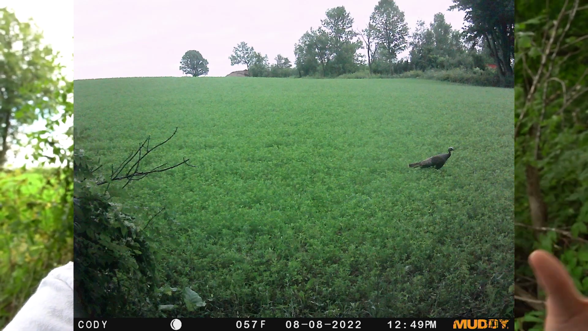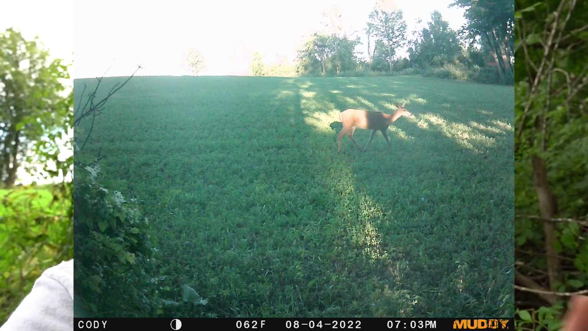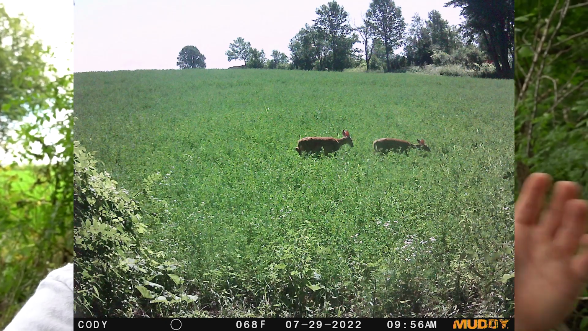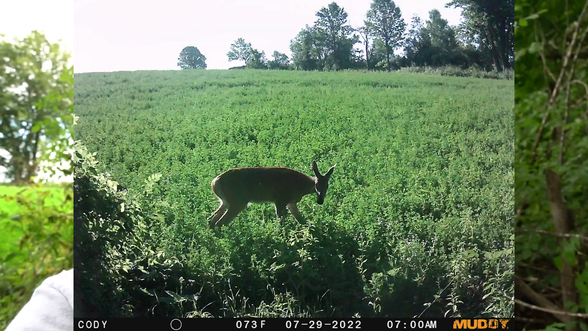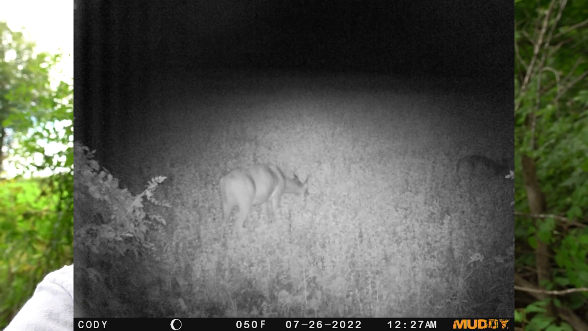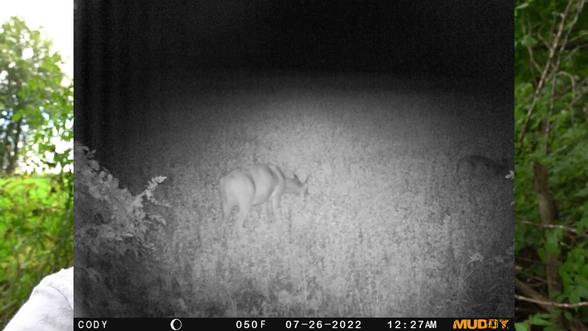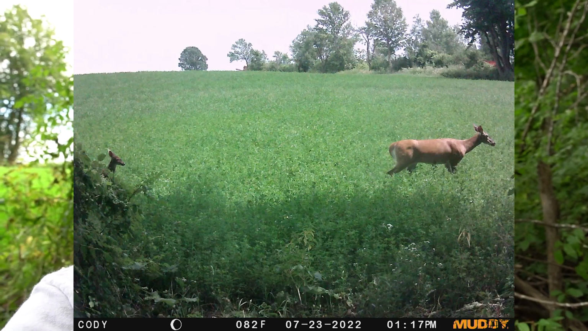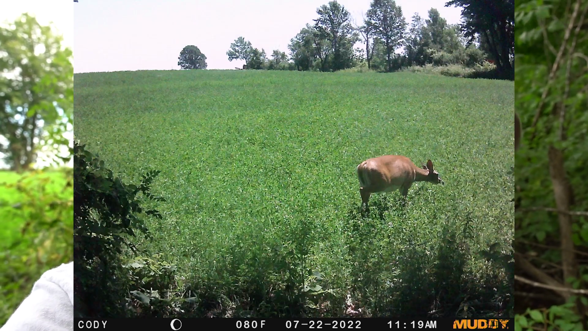Obviously this is more of like a funnel piece of property, so the deer kind of move through here, do their thing to get to these different types of agricultural fields that are around us, and they don't necessarily stick around on this piece of property. So sometimes you could see some bucks and they're gone and you never see them again. Unfortunately, it happens, but it's also a unique piece of property though too as well, because you can have deer come walking in that you might have never seen before on camera as well. So definitely a lot of stuff moving around.